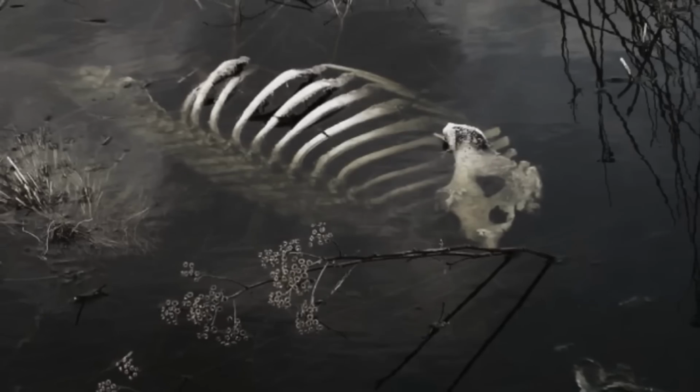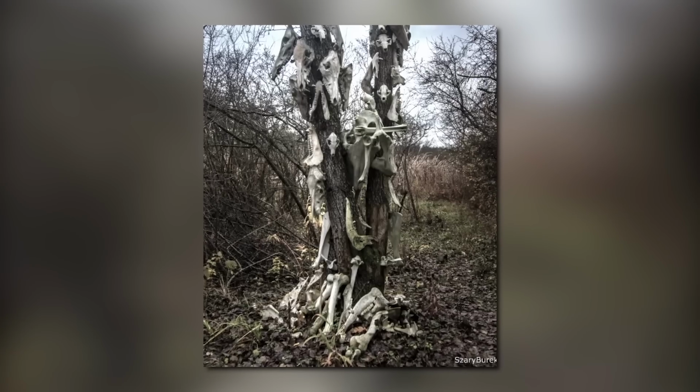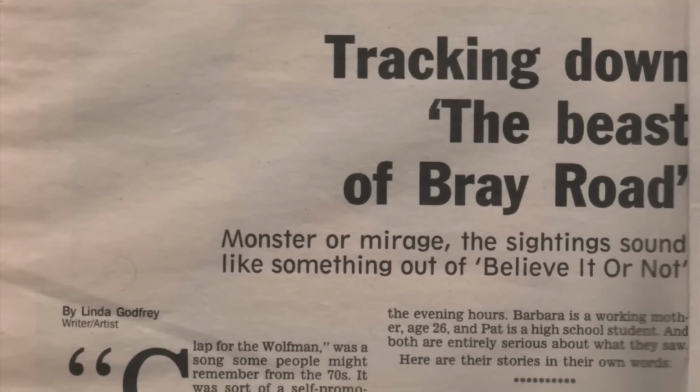Animal mutilations have also been recorded in the vicinity of Bray Road, with animal corpses, including deer and livestock, half-eaten and specific organs removed from their bodies. To this day, reported sightings continue.